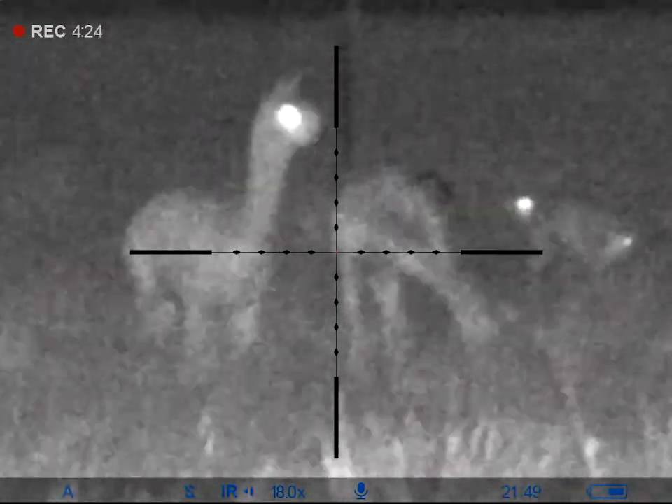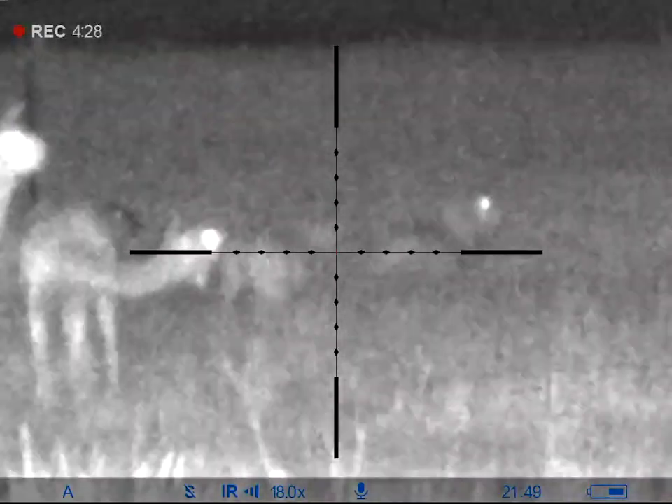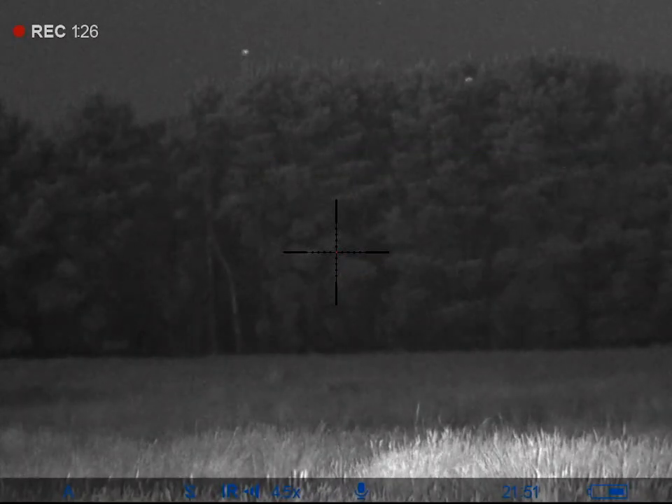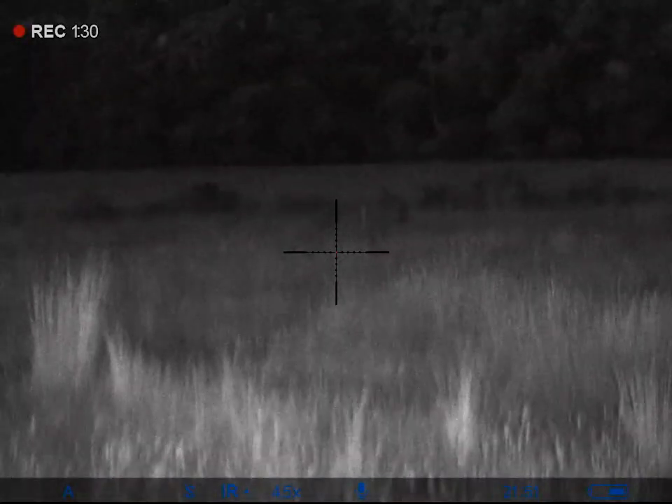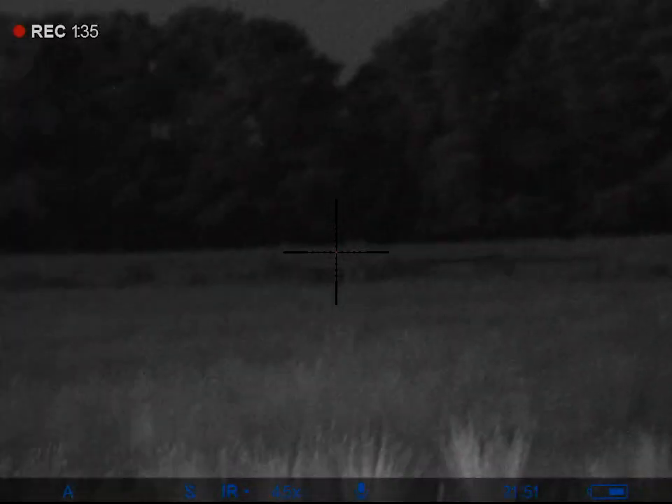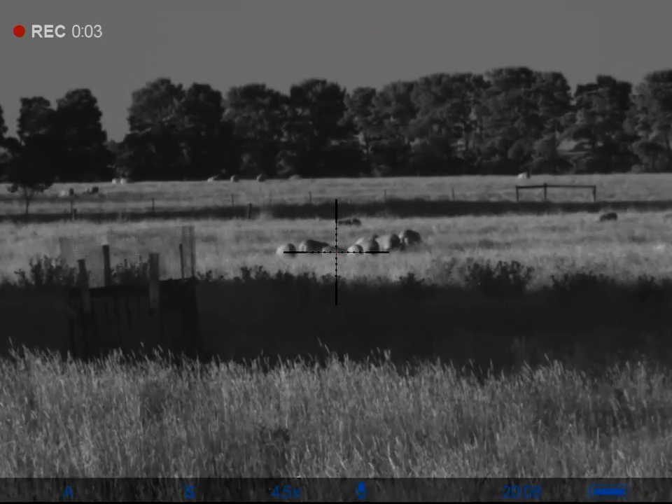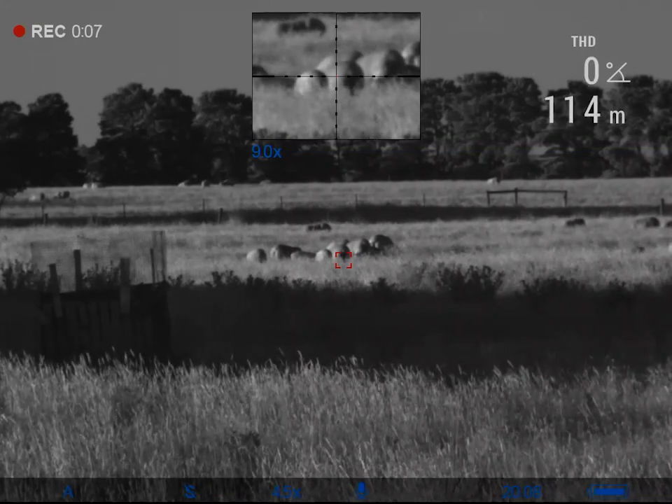As for larger things, here's an example of an alpaca, easily ranged and ID'd. As you can see from this footage, it does give you quite a good distance to view. Clarity is great, good conditions here, so you can see quite a distance. So if you want to compare it, here's some footage taken during the day. As you can see, it's very nice and clear. It's even clearer in the viewfinder. Here I am pinging some sheep again in the back paddock, so you can get an idea of distances and IDing.